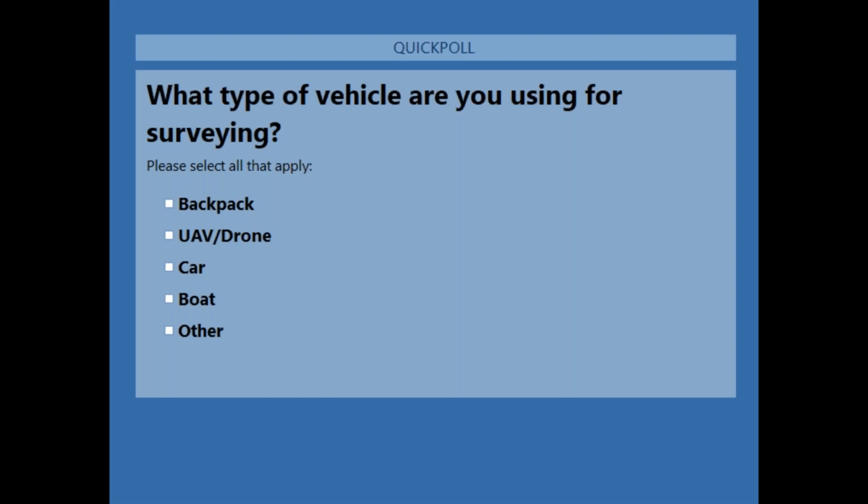Different parameters can be fed into a navigation engine depending on the vehicle, and different LiDAR are suitable for different applications on different vehicles. Okay, I'll leave that for a couple more seconds.